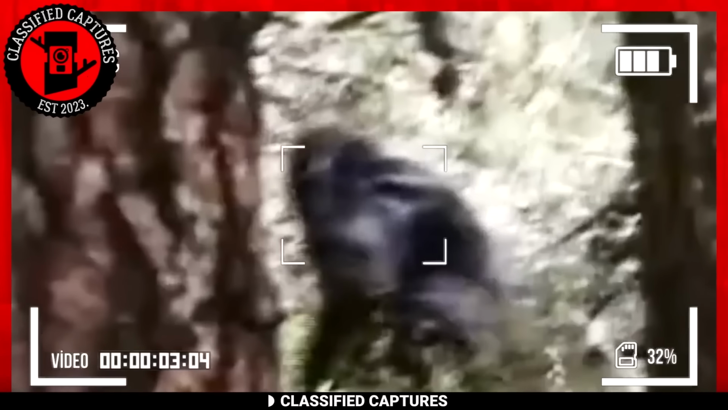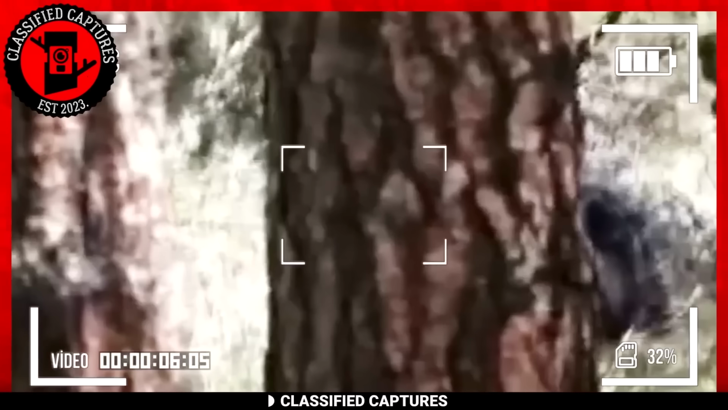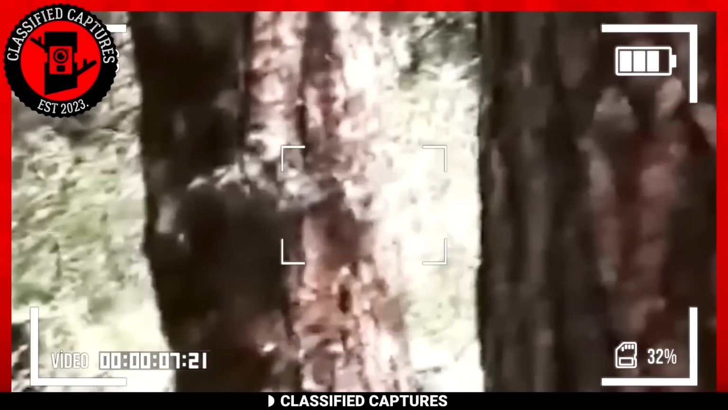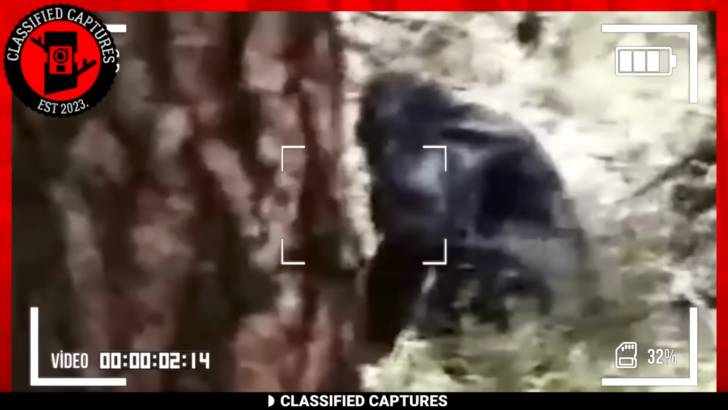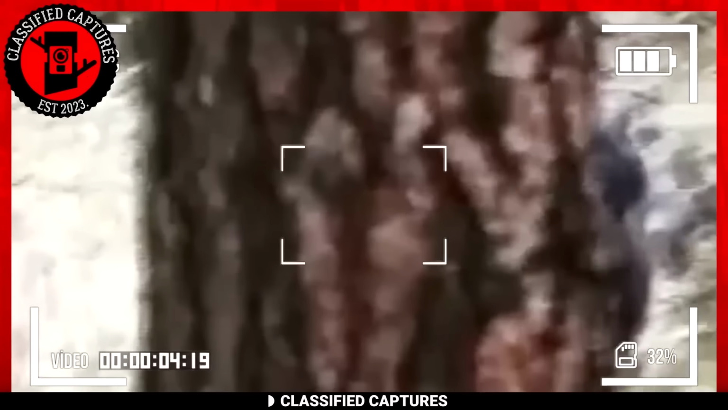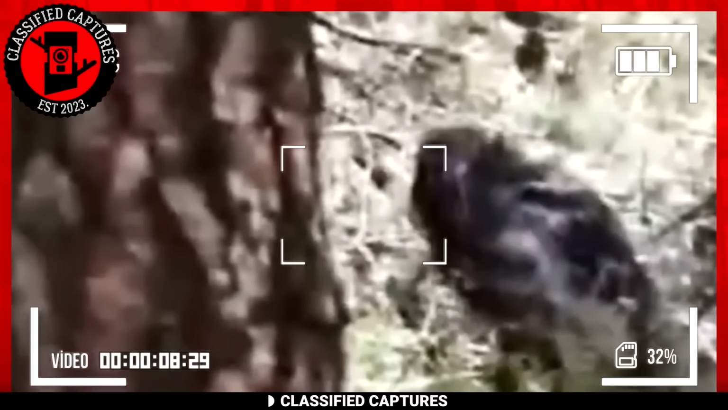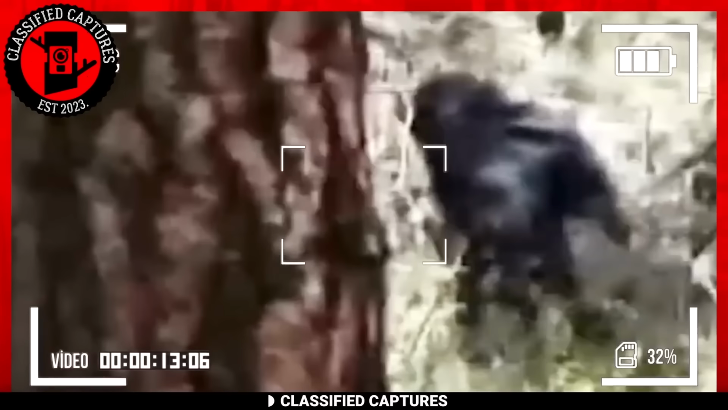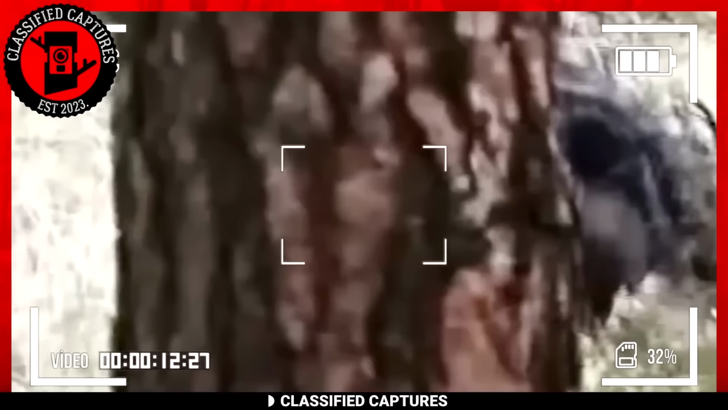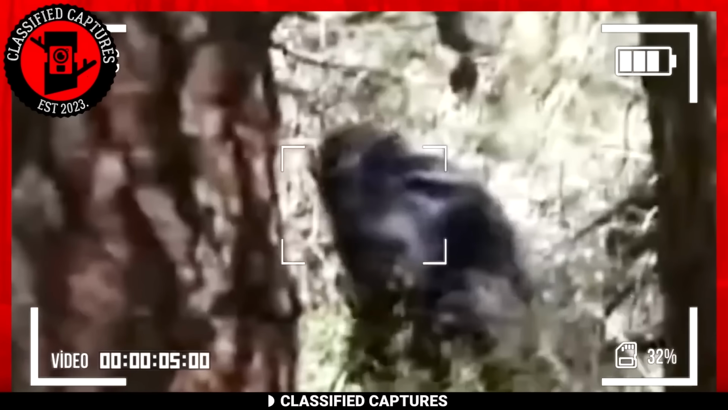But upon closer inspection, you'll realize that this creature doesn't quite resemble any ordinary ape in appearance or movement. Could it possibly be a new species? Well, that's highly unlikely. Believe it or not, the idea of Bigfoot is more plausible than an entirely new species never seen before. Although the creature in the footage resembles an ape, it doesn't hunch over or move like typical apes, such as gorillas. Instead, its mannerisms and posture, while in motion, appear more human than ape-like.